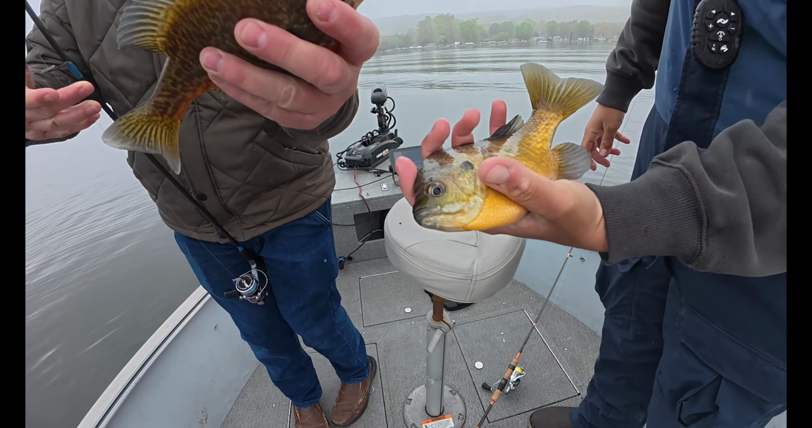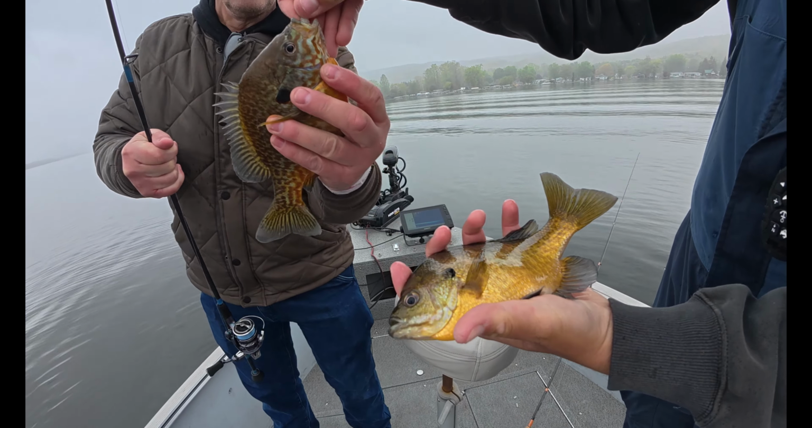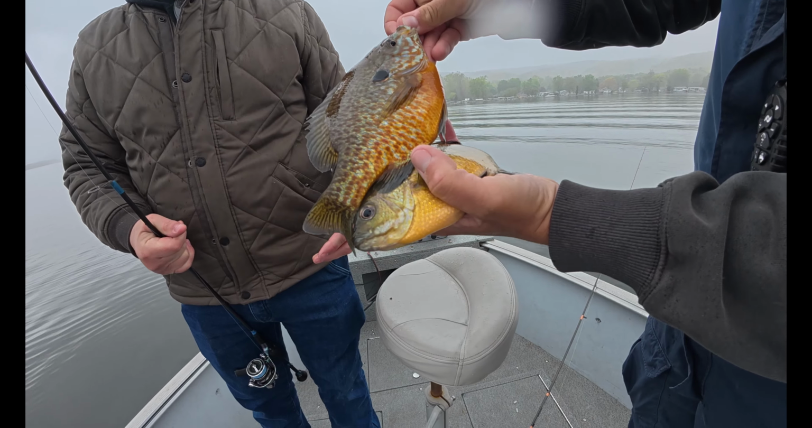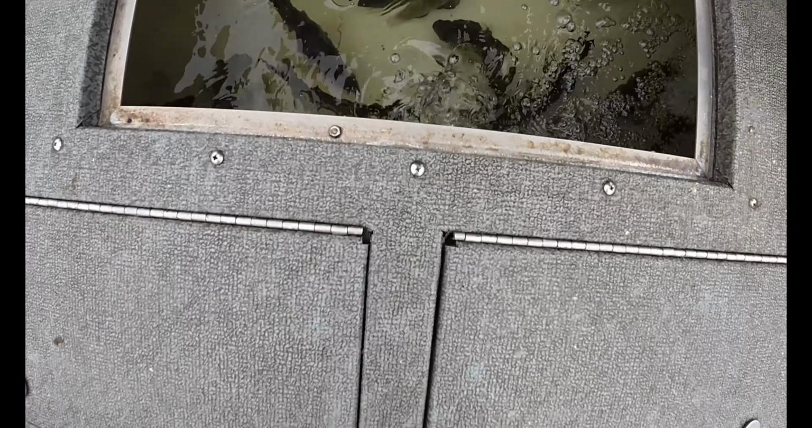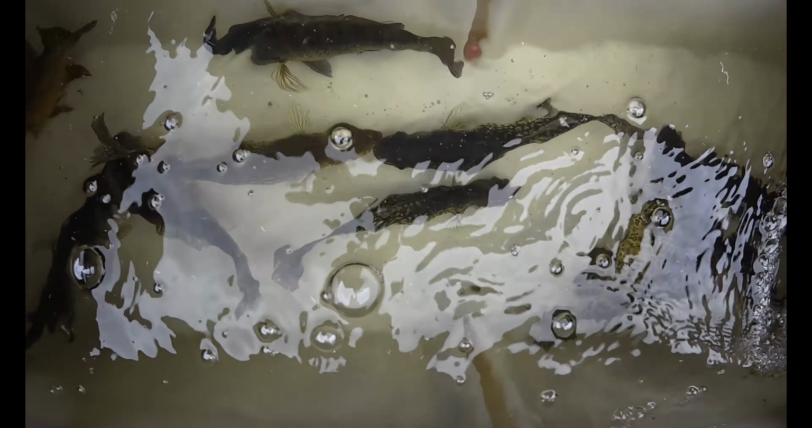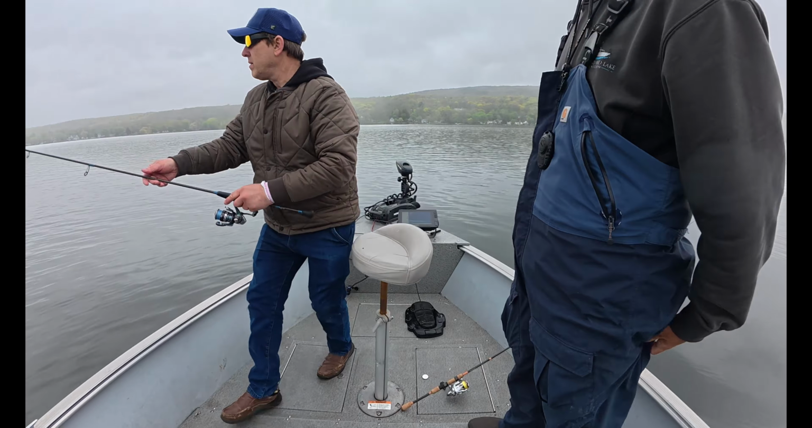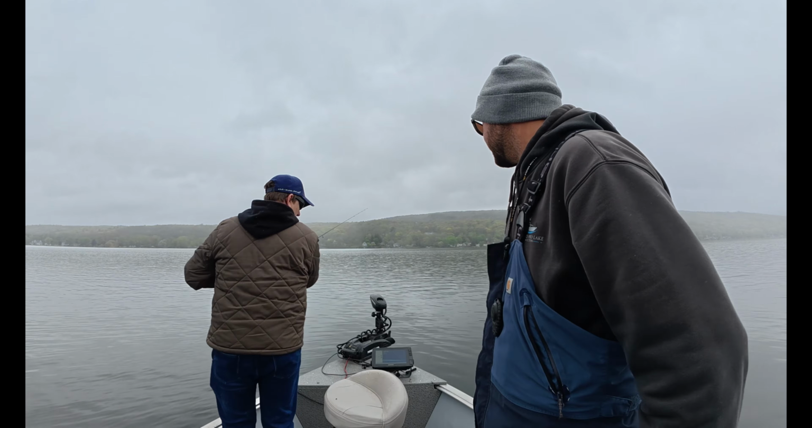Bluegill and a pumpkinseed. So actually, that is not a pumpkinseed. Let me see. Is that a bluegill? That is a hybrid between a pumpkinseed and a bluegill. Really? Yep. It's so strange. I've only done this a handful of times, and they're out here. It doesn't make sense why they're out, but they're here.